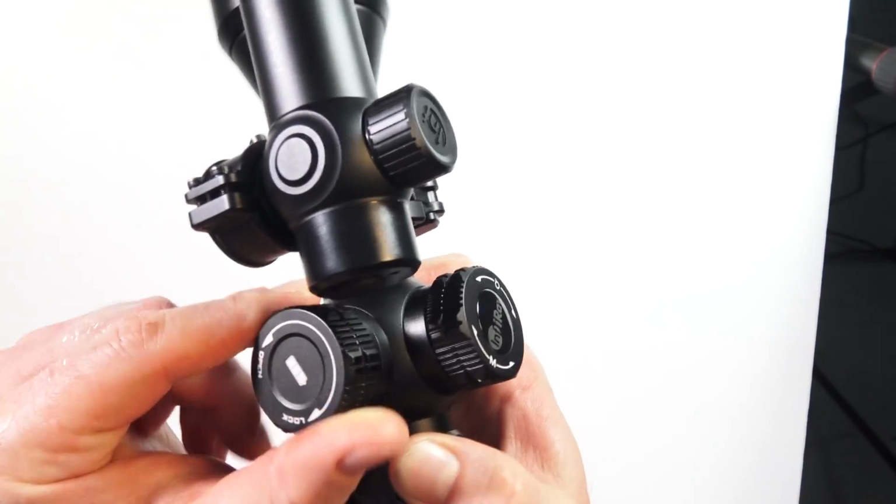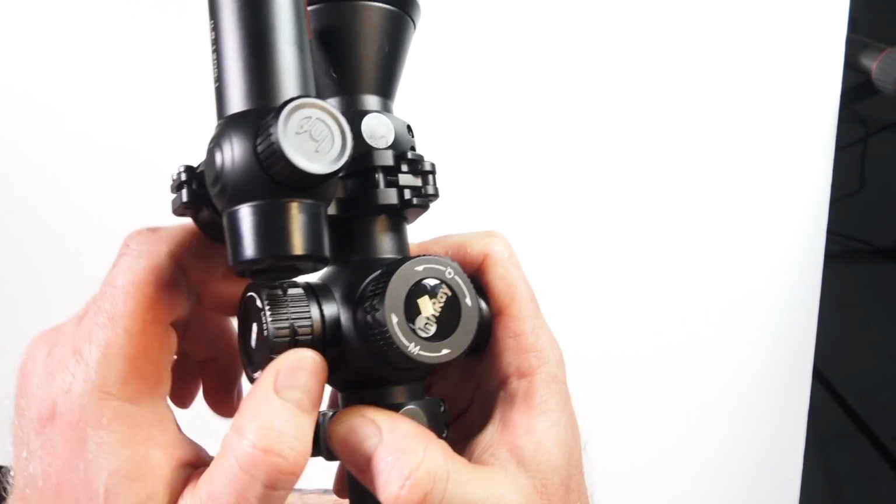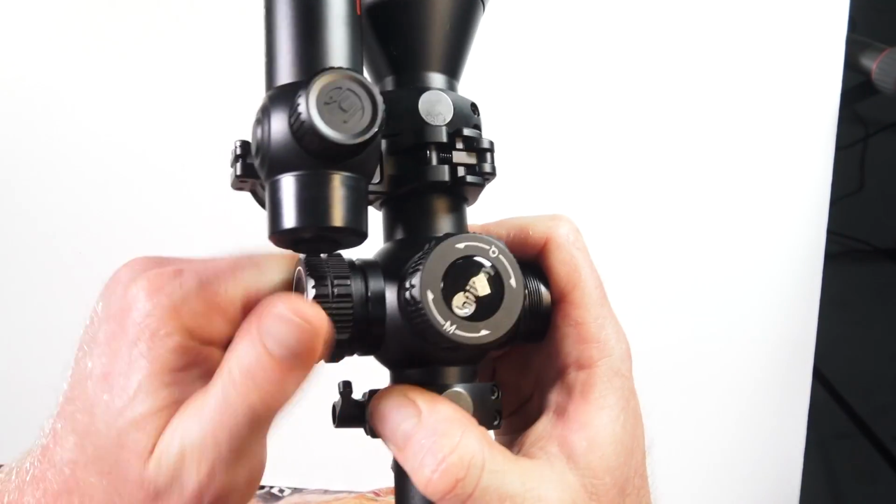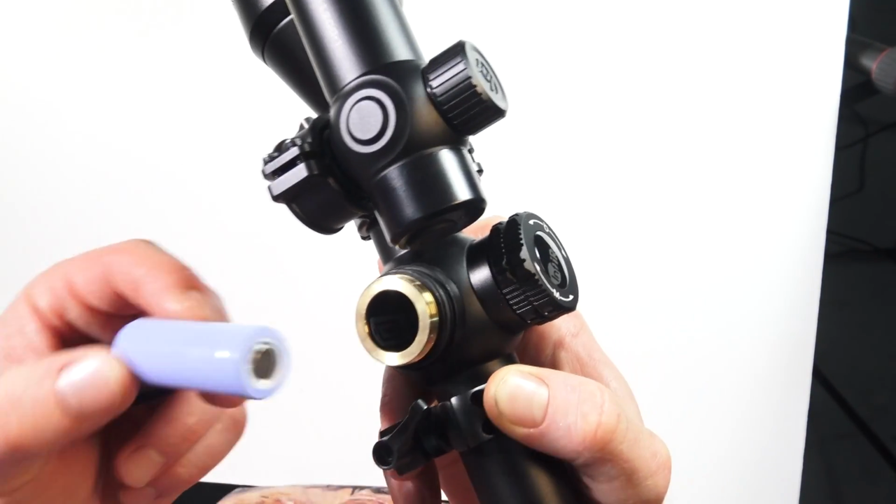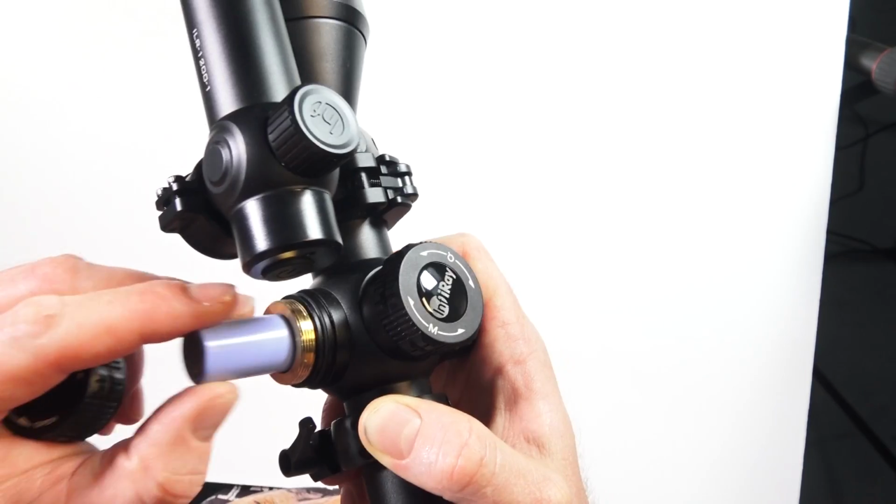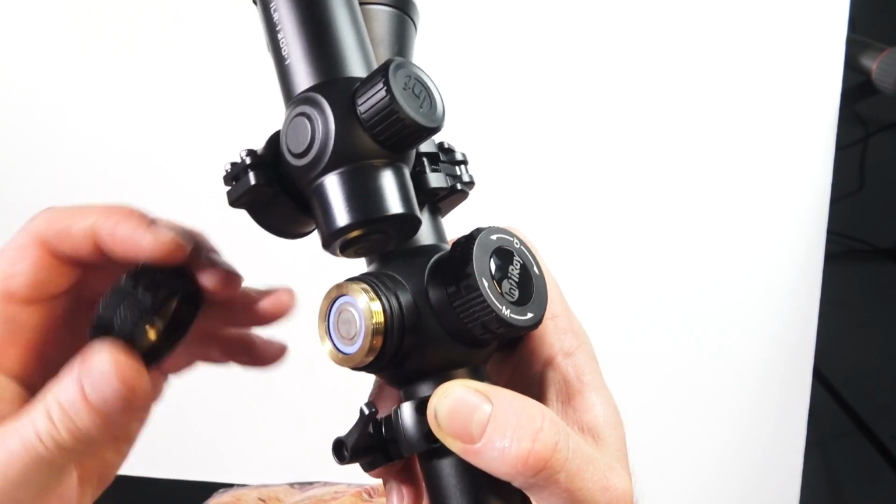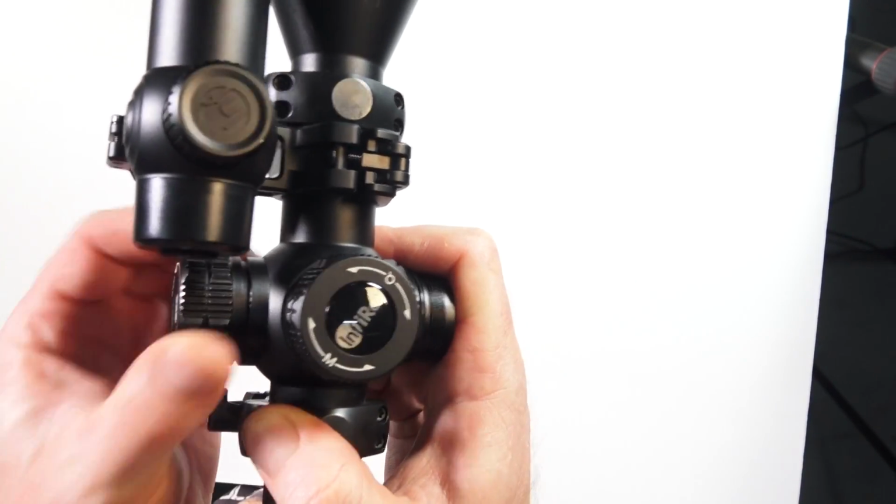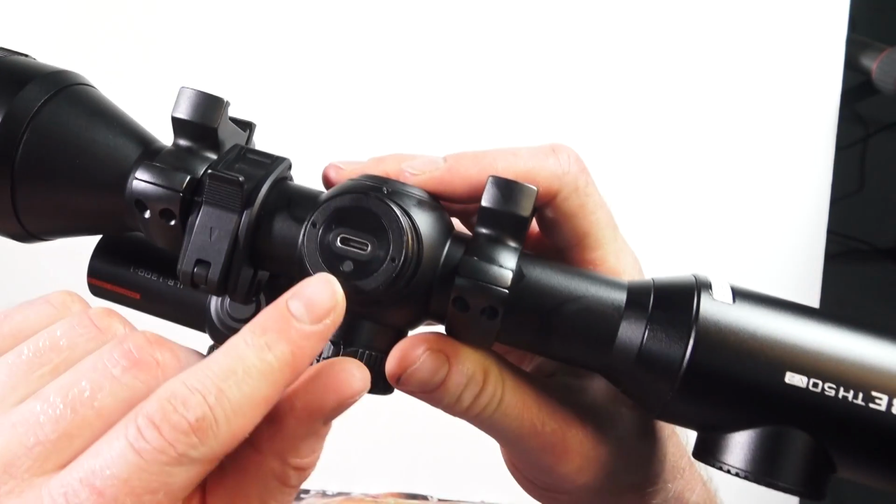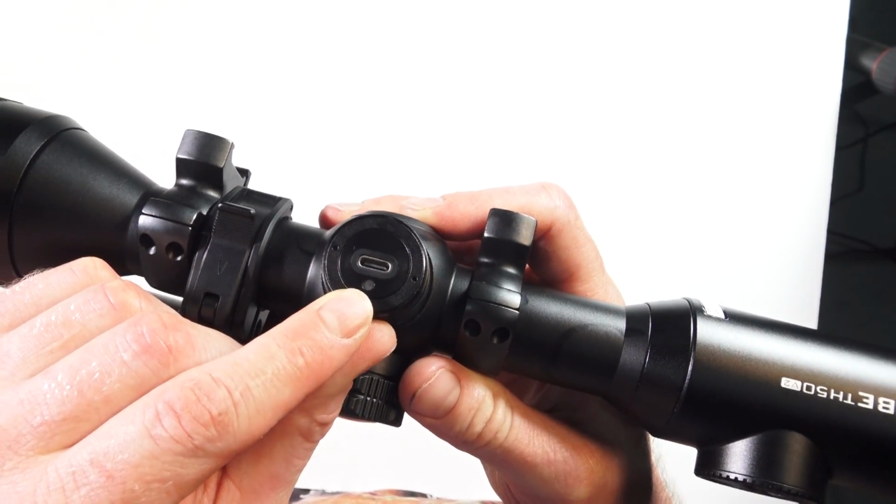Now on the opposite side here, we actually have our battery compartment for our extra battery. Now you don't get a lot of extra run time out of this, but it could be handy if you're away from a charging station and you want to be able to get a few extra hours out by swapping these batteries. So these are 18500 batteries, and I think you only get about an extra hour or something like that. On the opposite side here, we have our USB charging port to download footage off the thermal.